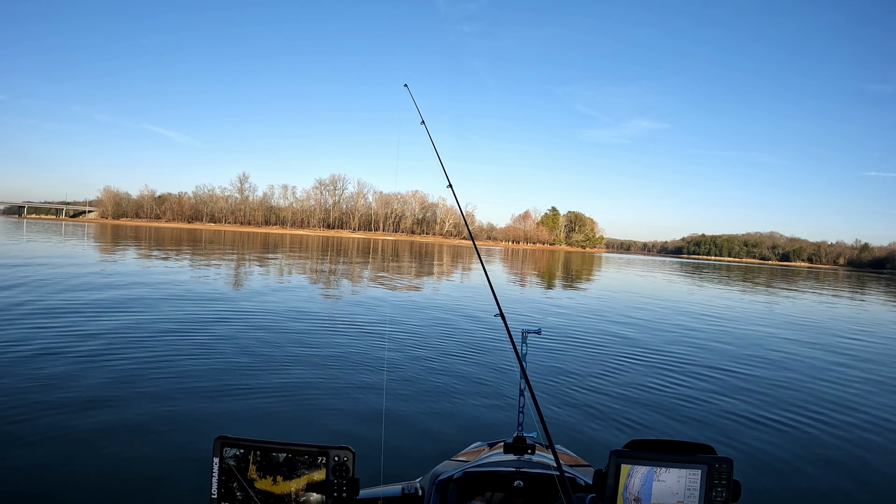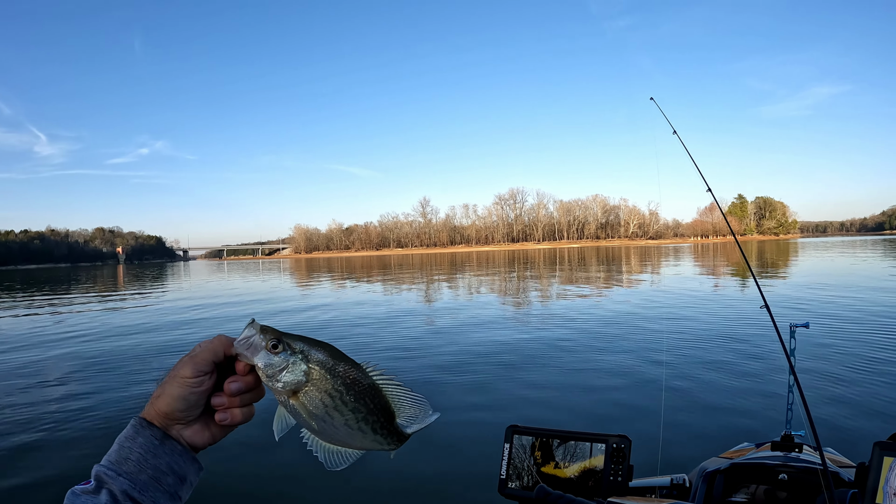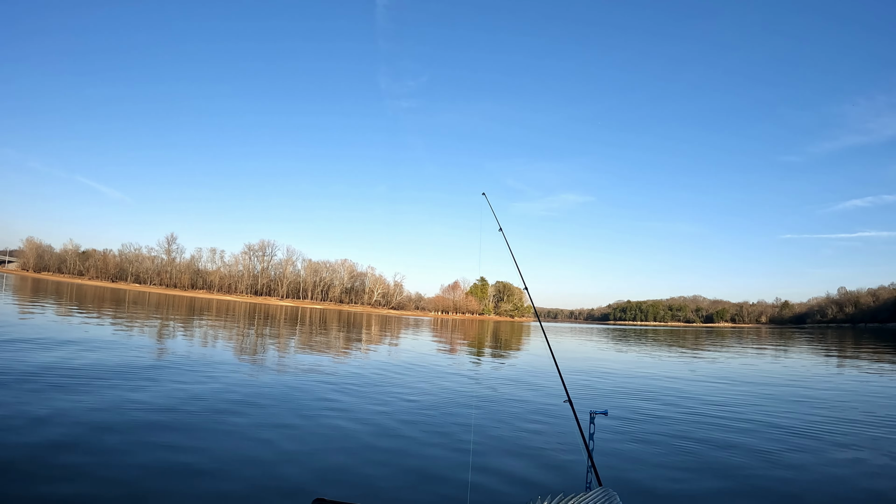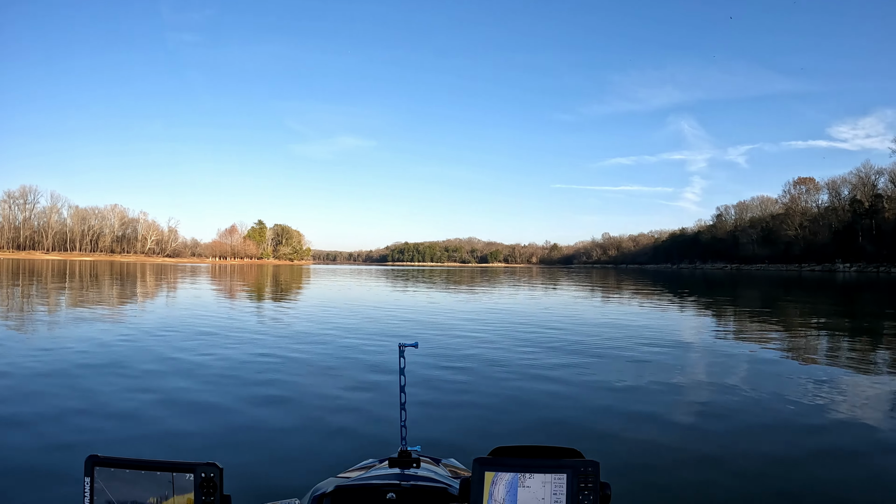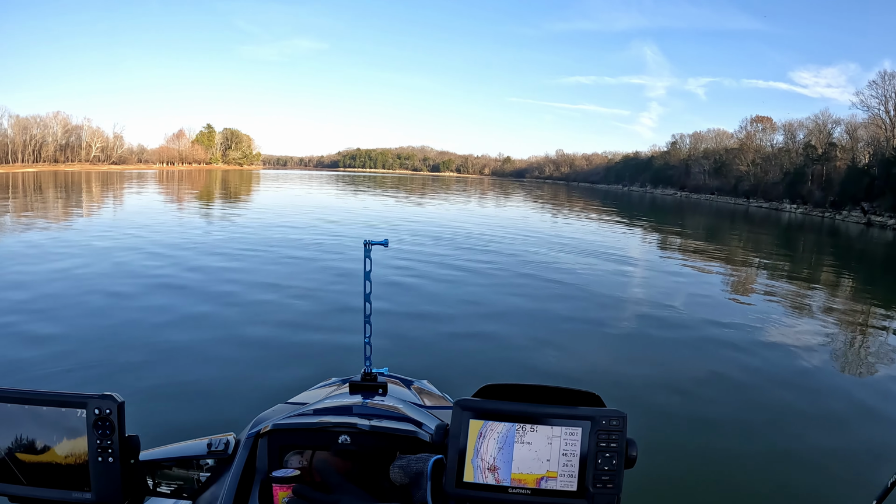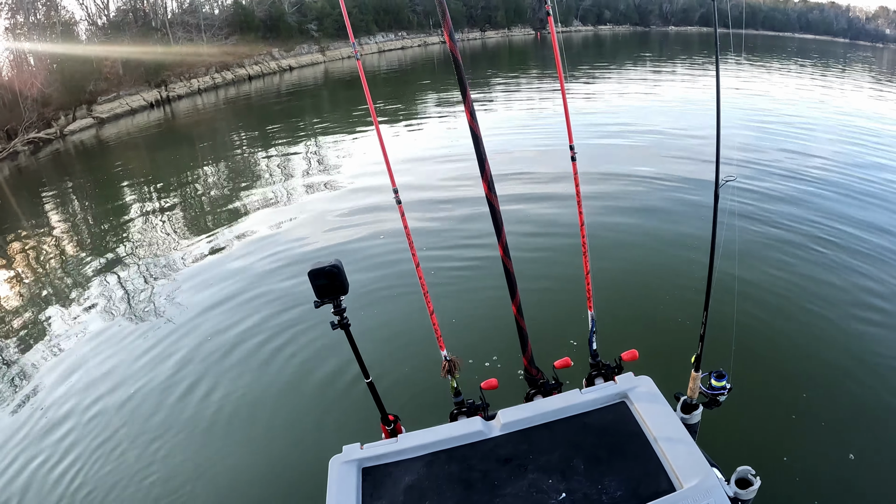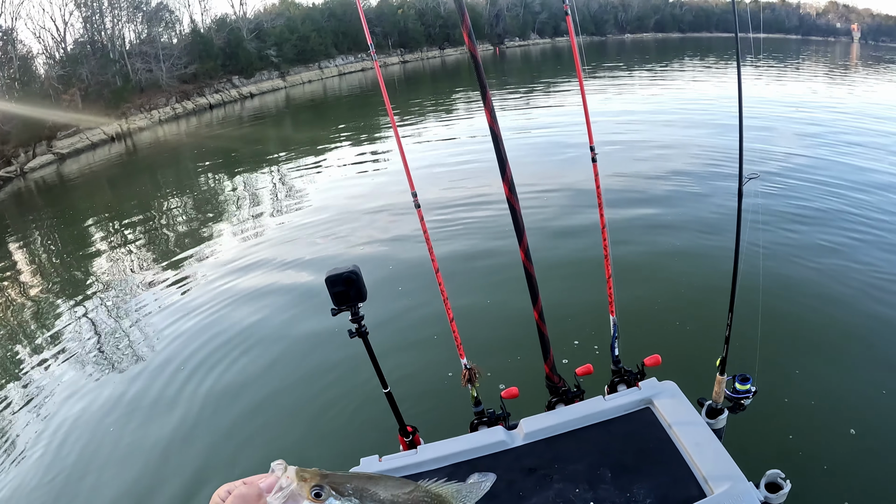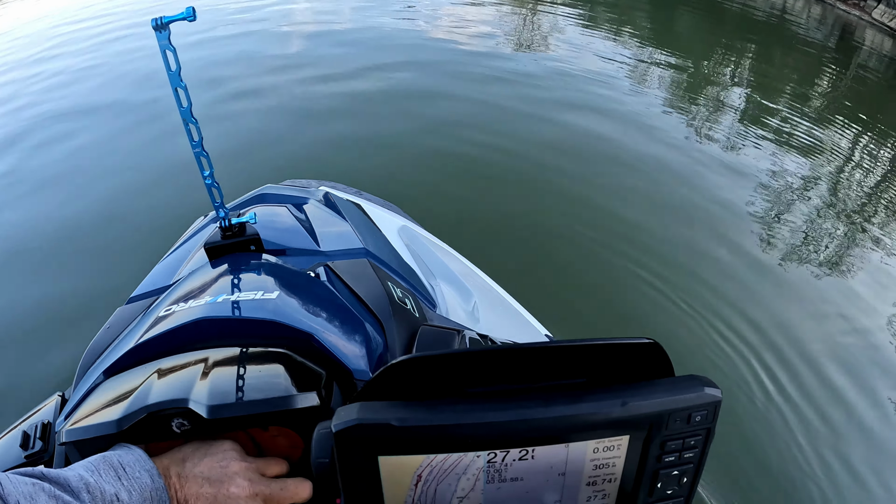He's about 10 or 11 inches, about 11 inches maybe. Awesome, awesome. That's crazy. I know exactly where they are. He is fat. He's actually a keeper, but I'm not keeping any because my hands are cold. Look at that. He is 11.5 inches. First cast, right on that tree with a crappie bite.